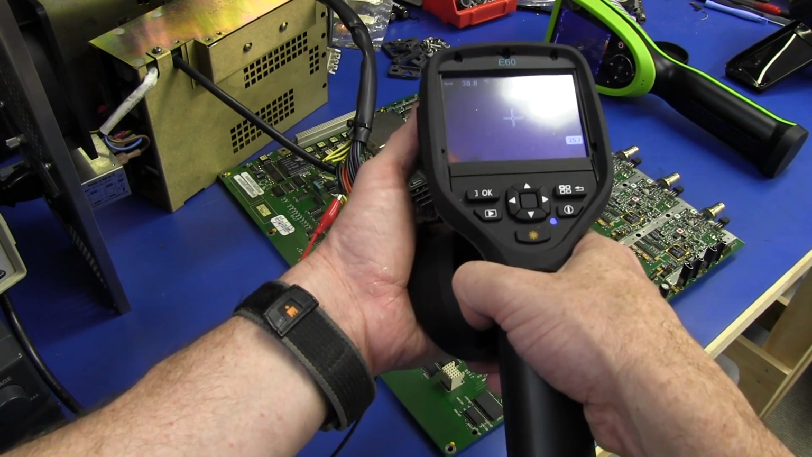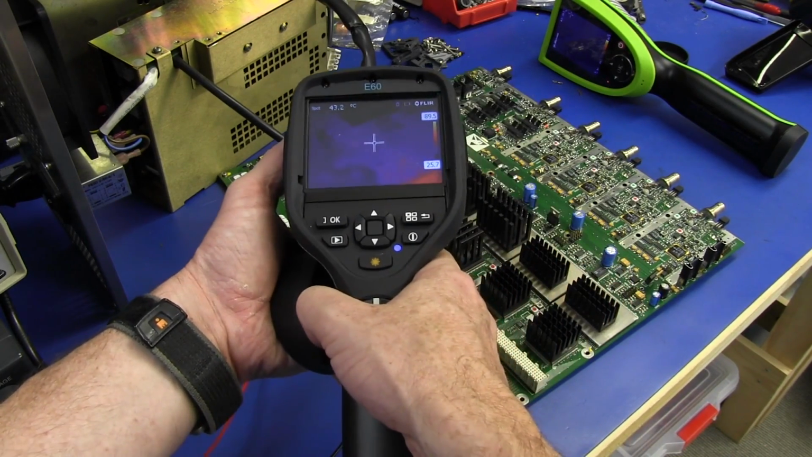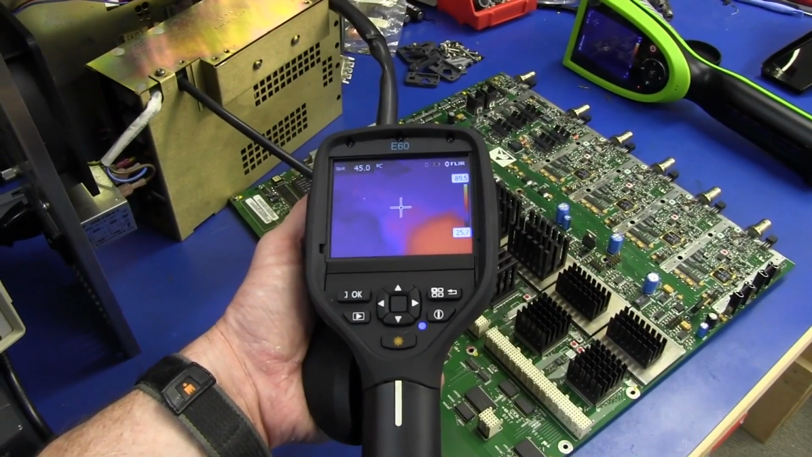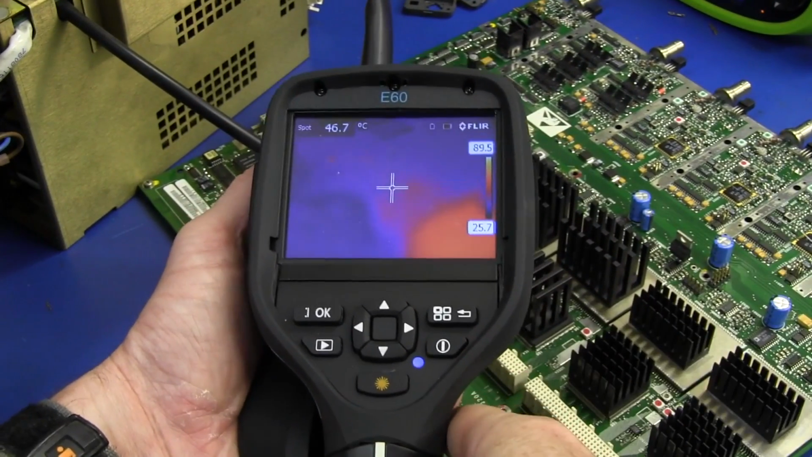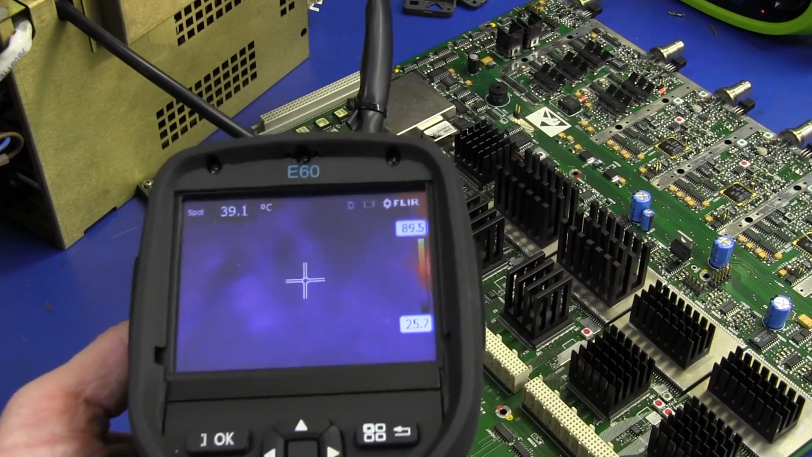So yeah, I can start to see some other circuitry on the far side. Look, you can see all those chips on the far side there start to heat up because they're all on the 5 volt rail. You can see they weren't lit before. This thing has a laser on it too, by the way.